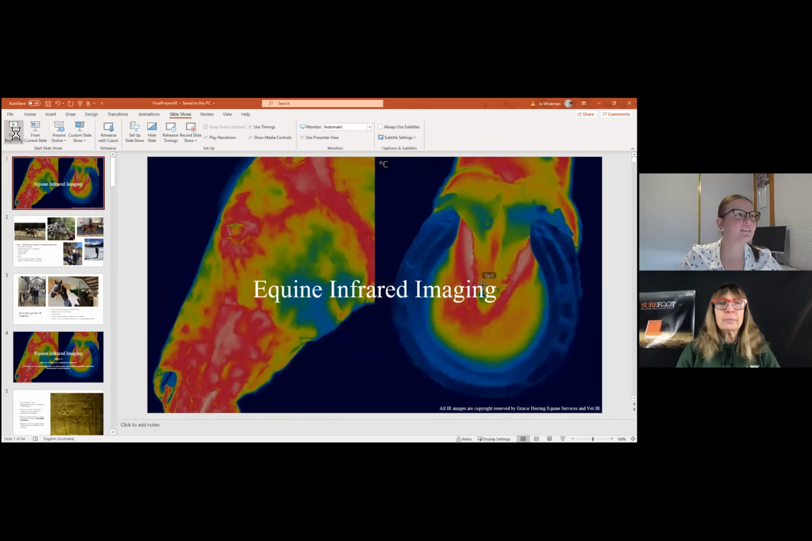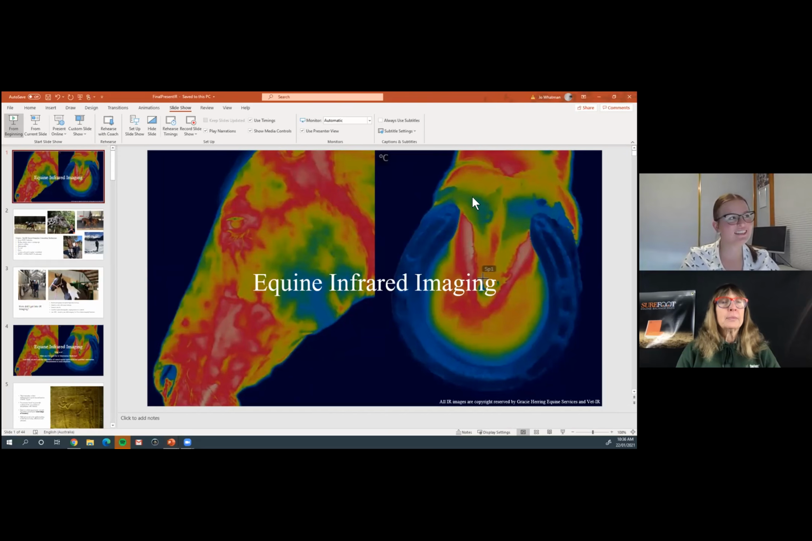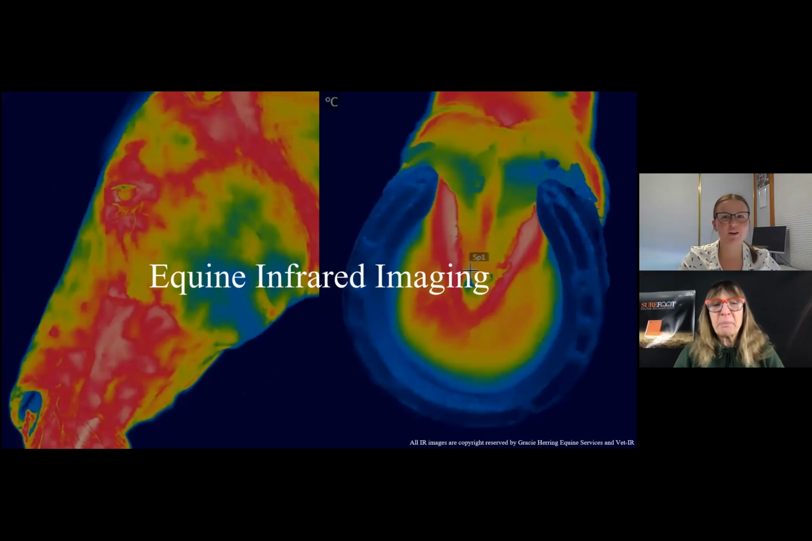So I'll go ahead and screen share, yeah? Yep. Okay. If it loads. Yep. Okay, can you see it? There we go. Yep, we're up. Cool.